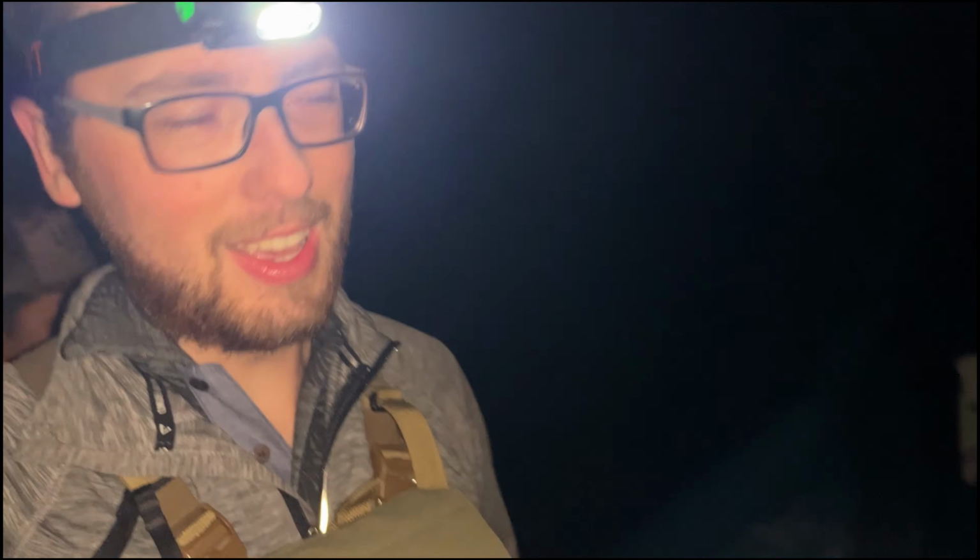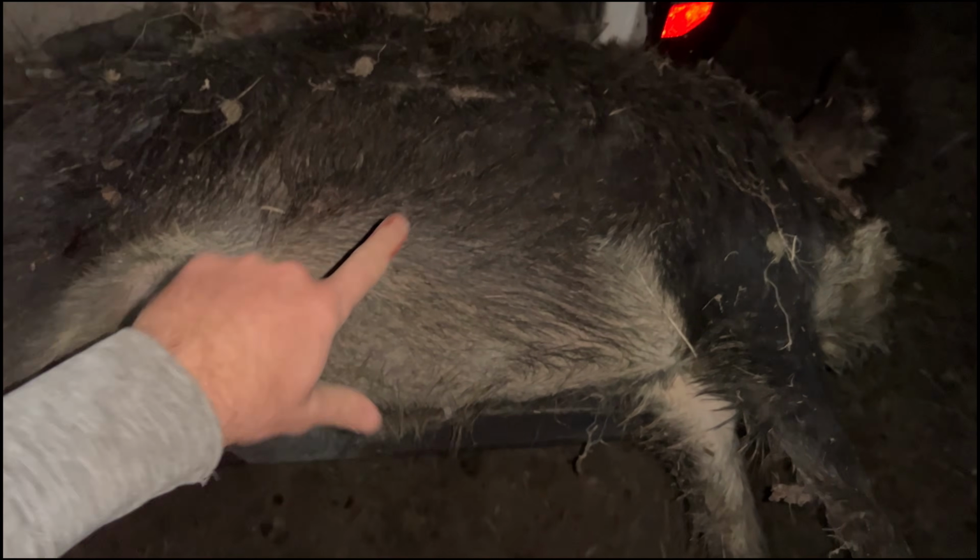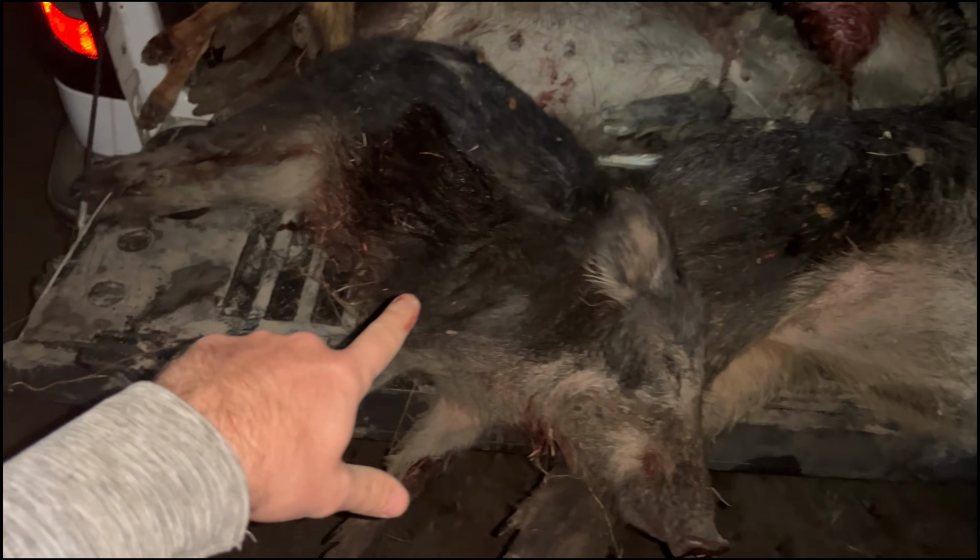All right, we finally got to the last two pigs. This one I killed. I think both of these were over 200 yards through the trees. Biggest pig of the night, and then smallest pig of the night. Now it's picture taking time.